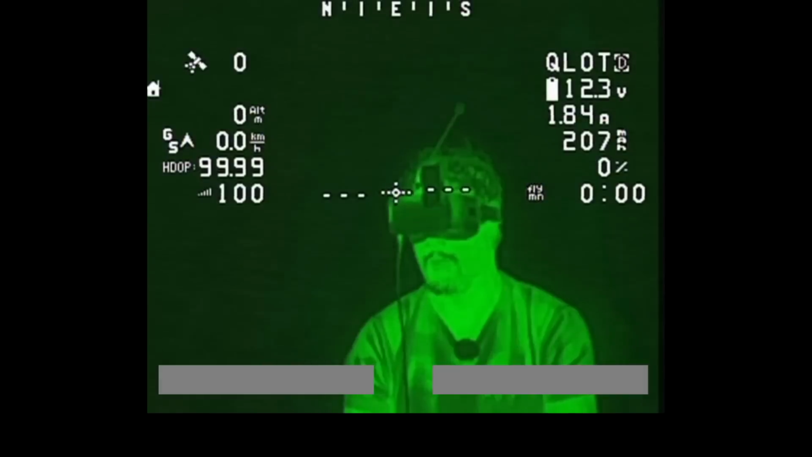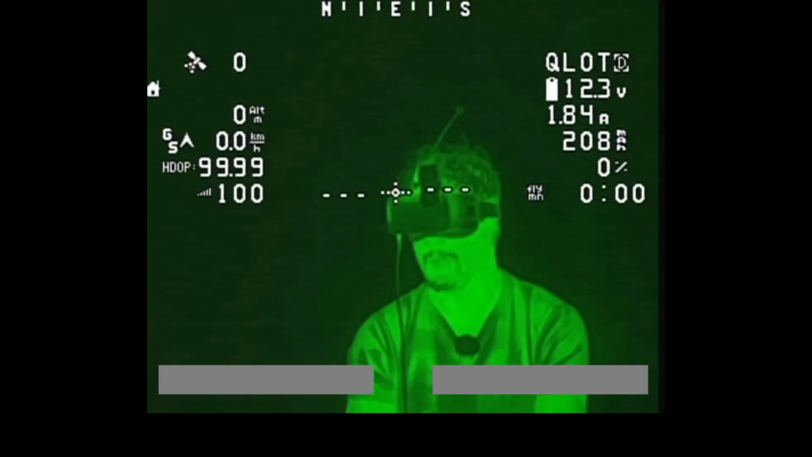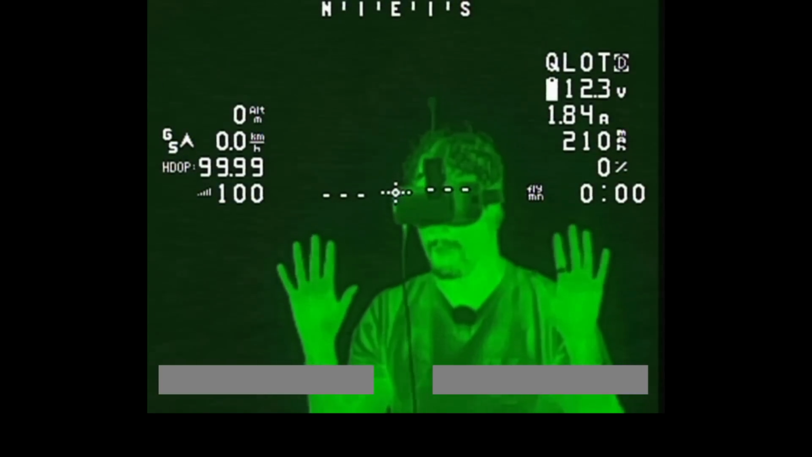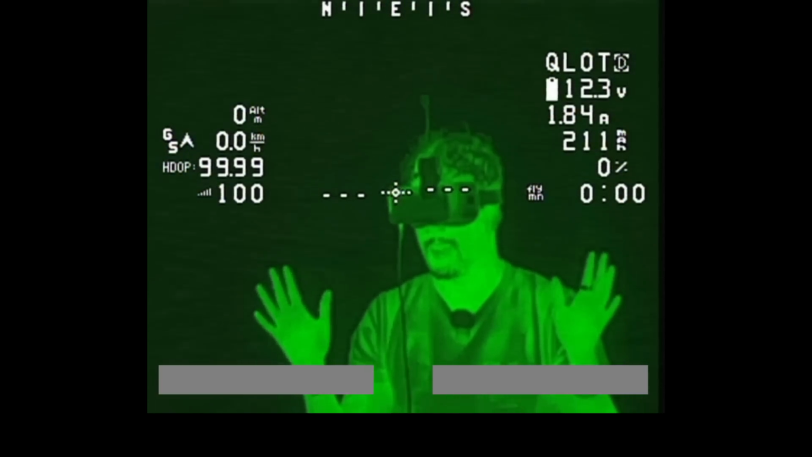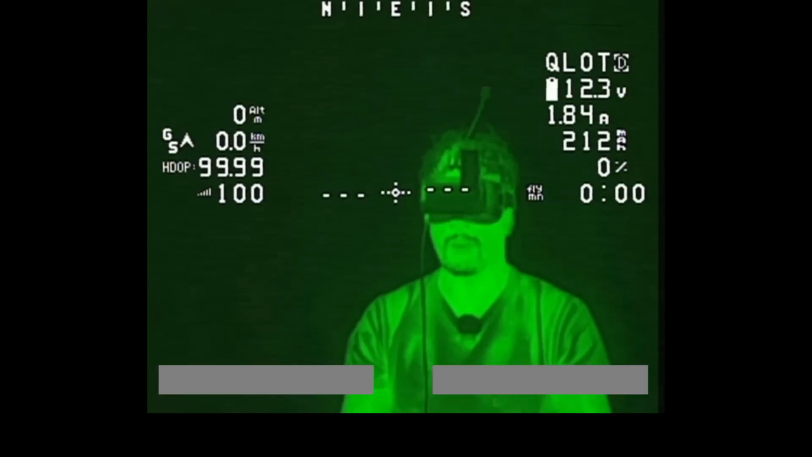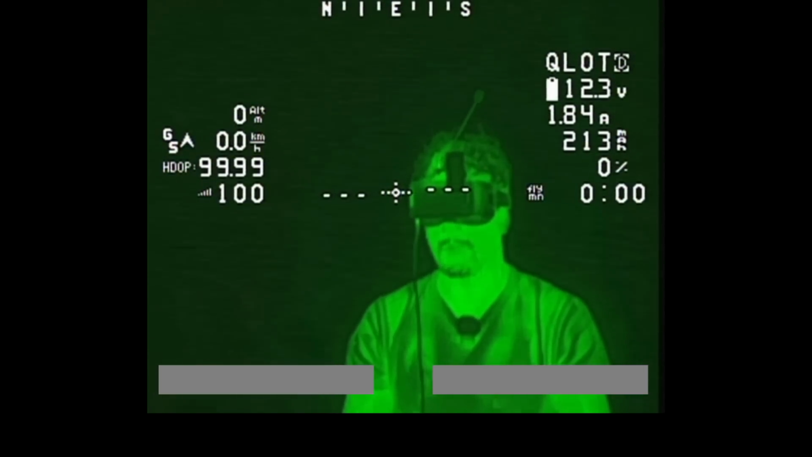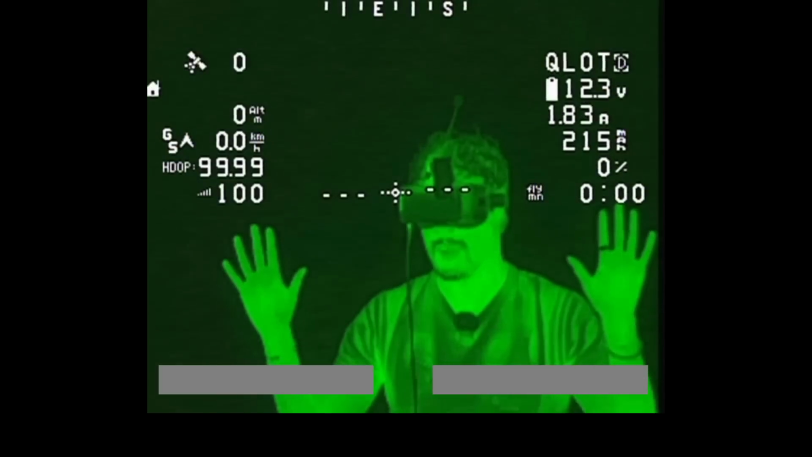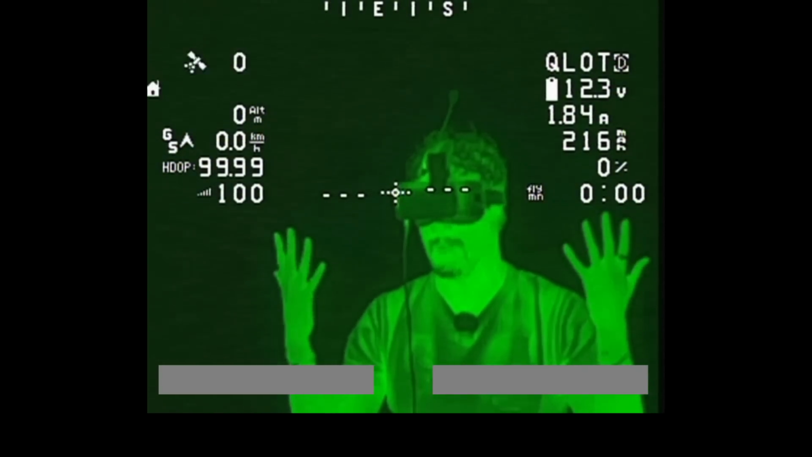Next, we have this mode here. So I actually really like this mode. As you can see, it's just a green mode. I really like this mode because it looks like proper special ops, military night vision. Don't get the most amazing resolution, although it's better than some of the others. Obviously, you can make out my beard, my lips and stuff. It's just a very cool looking mode.